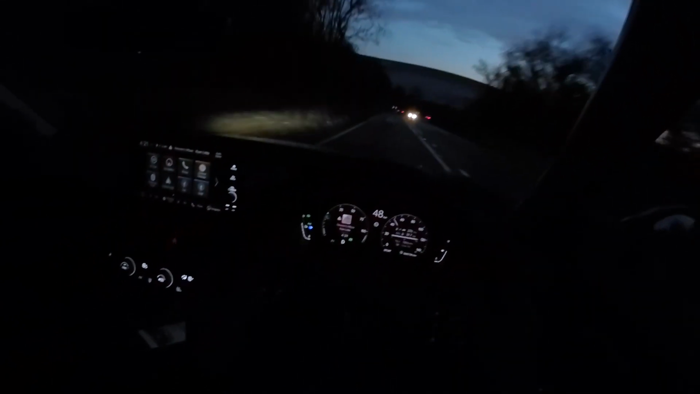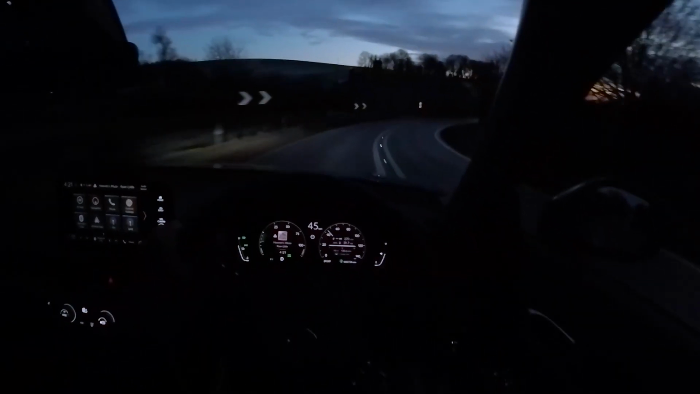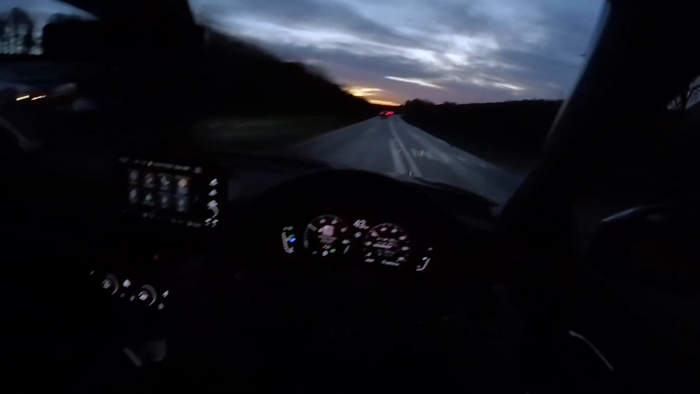I mentioned earlier about the seats being very comfortable. Oh, one thing I don't think I mentioned: the front seats are electronically adjustable for this trim level, but you don't get a memory function, which may be a little bit disappointing for those of you looking to share it in a family, where one of you might be quite tall and the other quite short. You know what I mean.